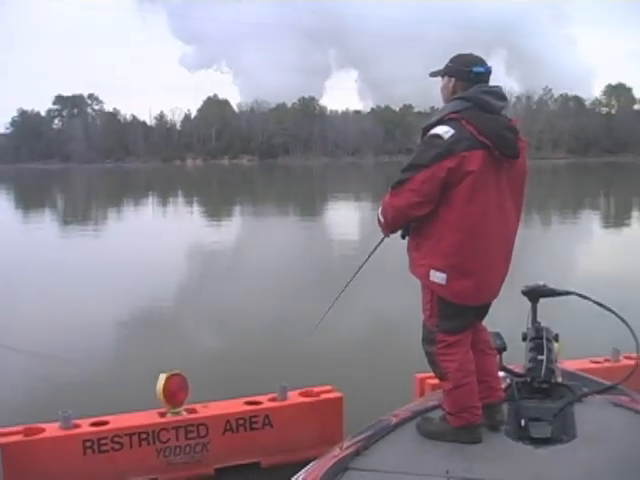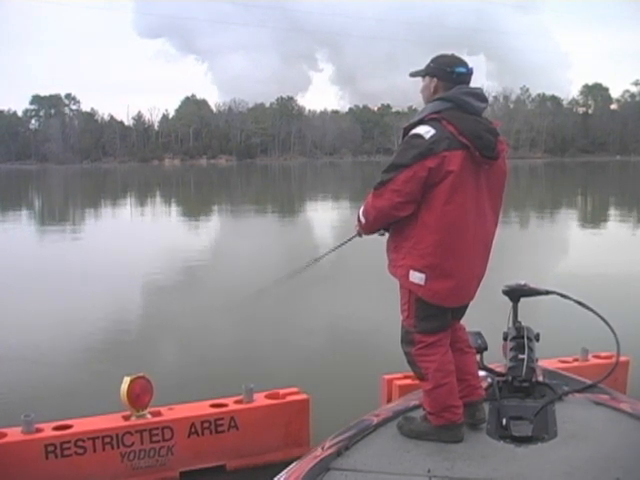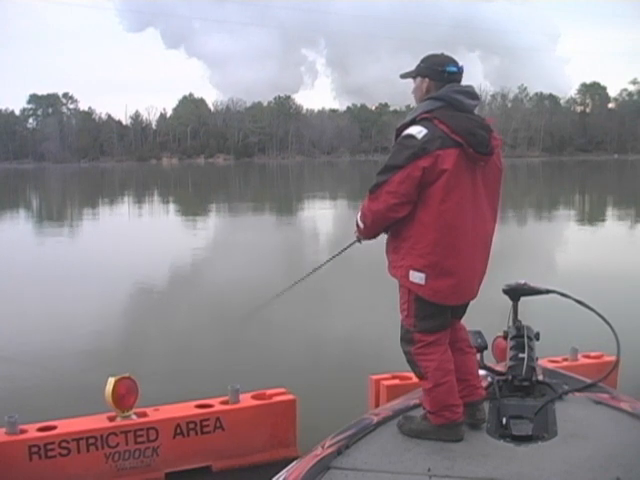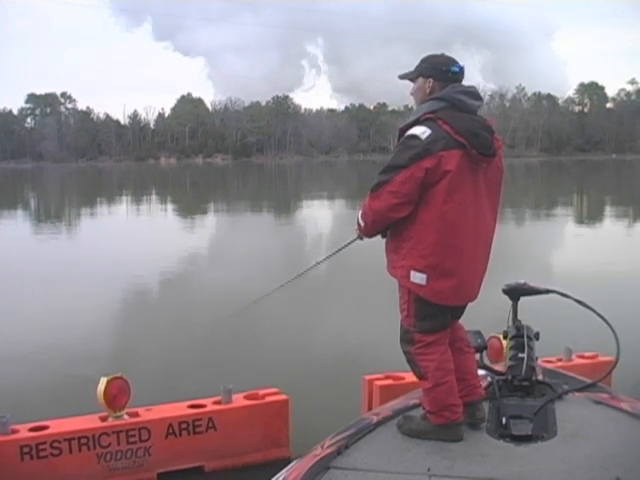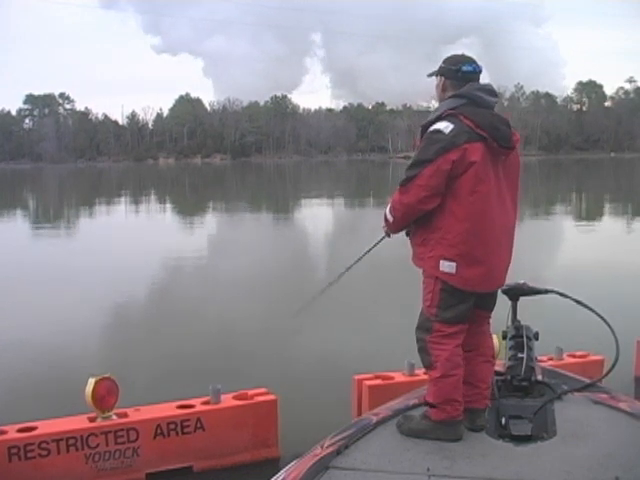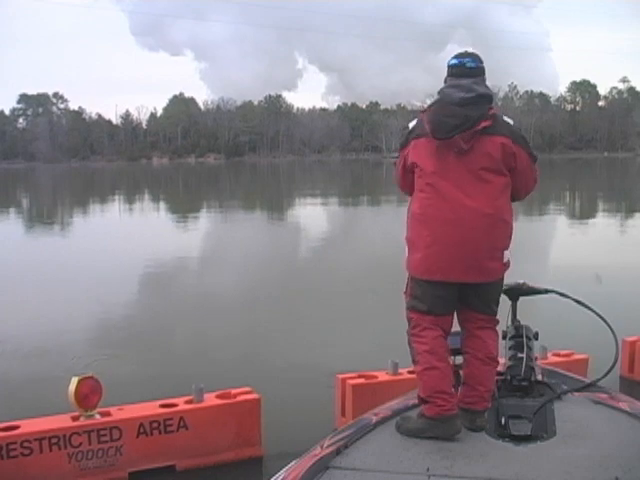I was able to get a hook in him. It's always so exciting to watch the fish come up to the surface and eat that bait, whether it be a walking bait in January or a frog in June or a buzzbait any other time of the year. It's just fun.